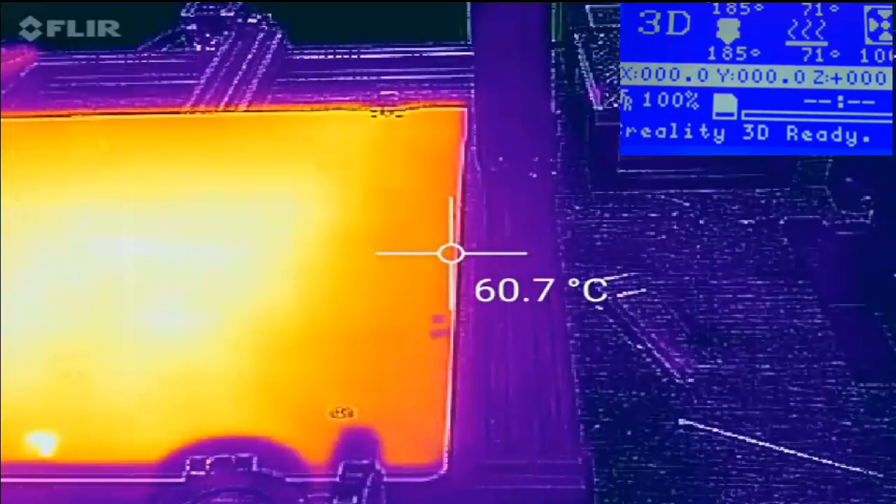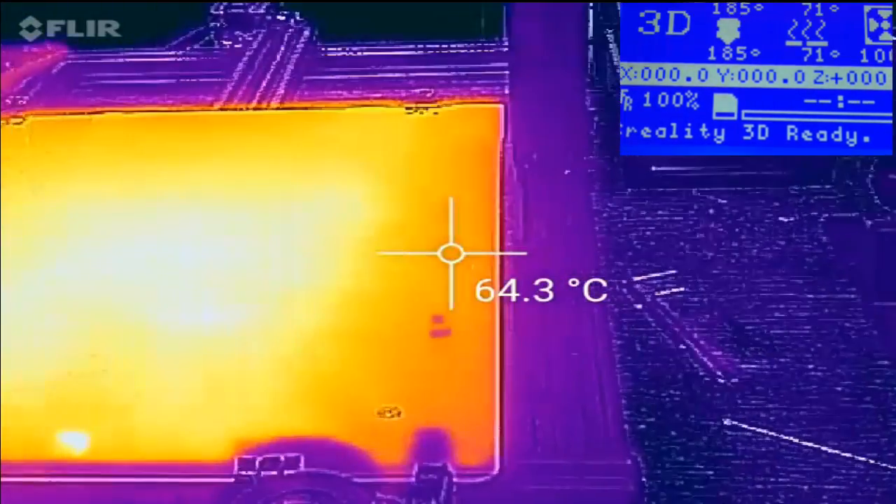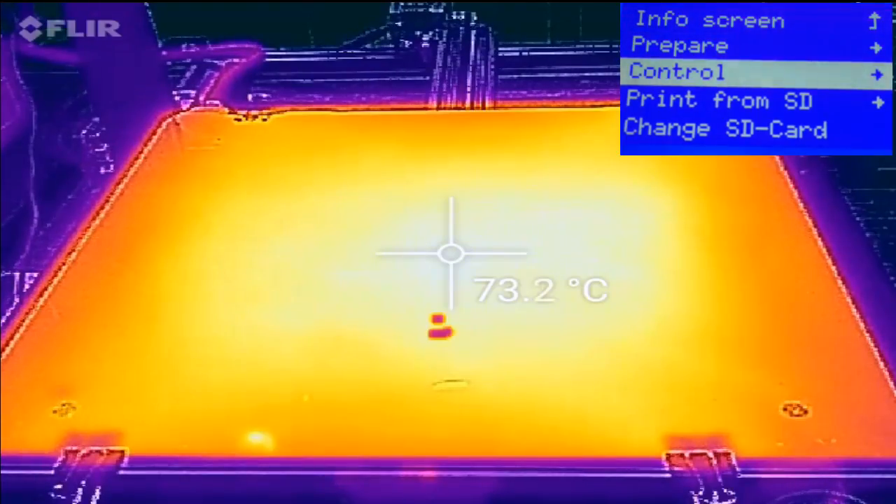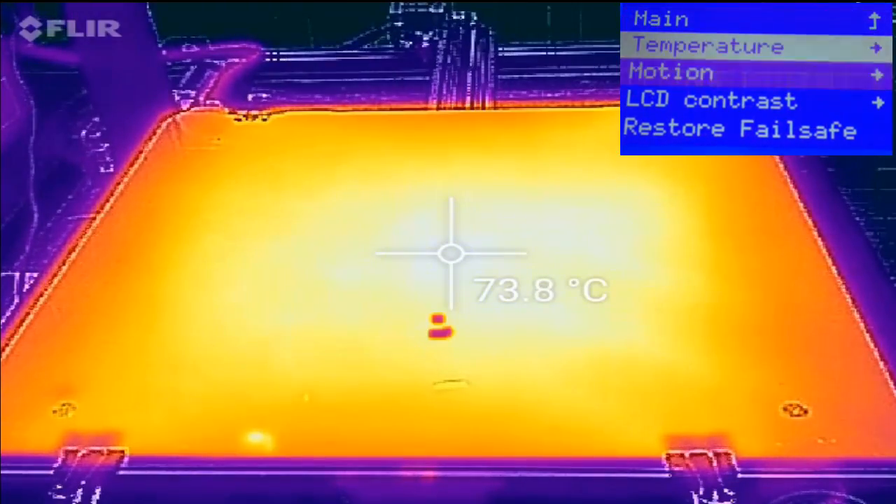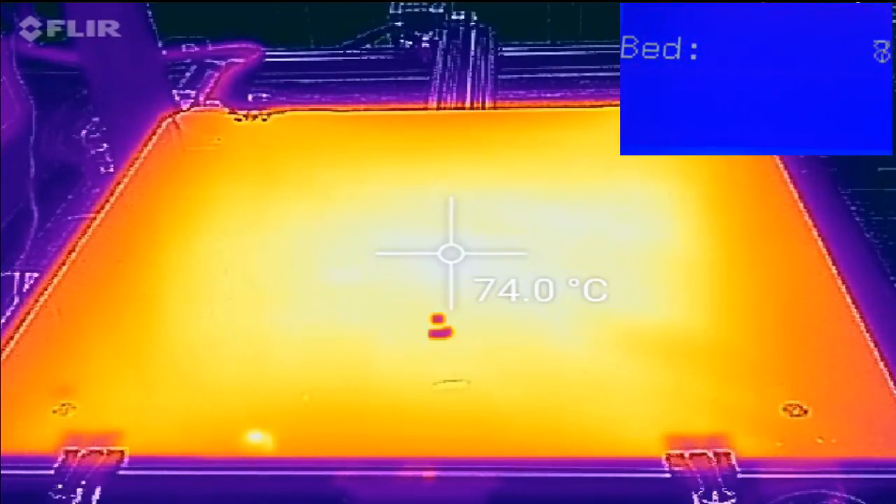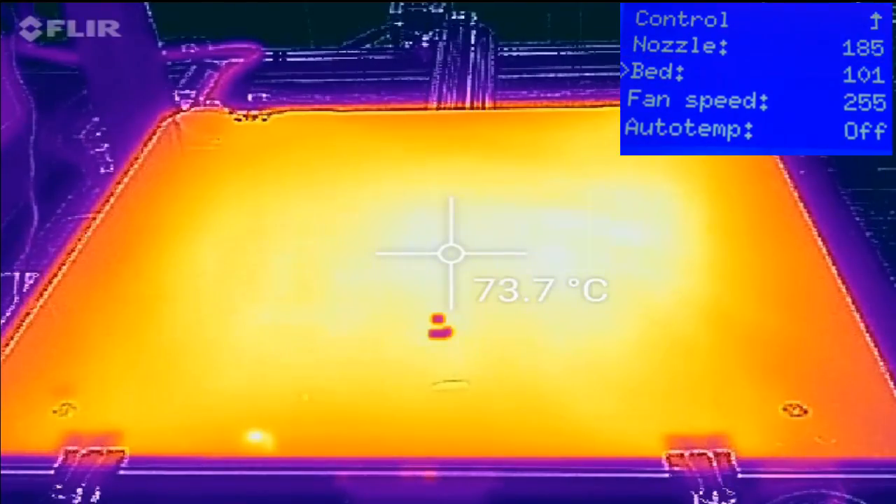Again, I'm not sure I would do this with ABS. One of the things, since we have this real quick, let's get interesting. Let's take the bed up to 101 degrees and see how this goes, because now you can see we're sitting here at 75.